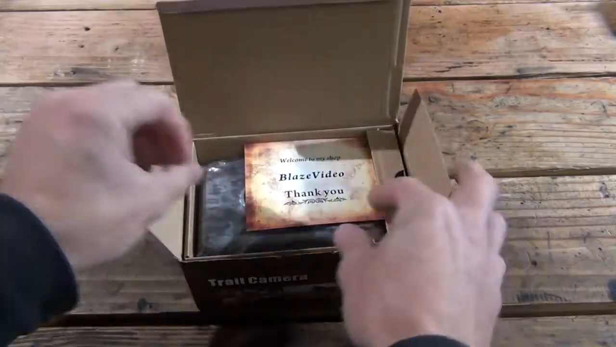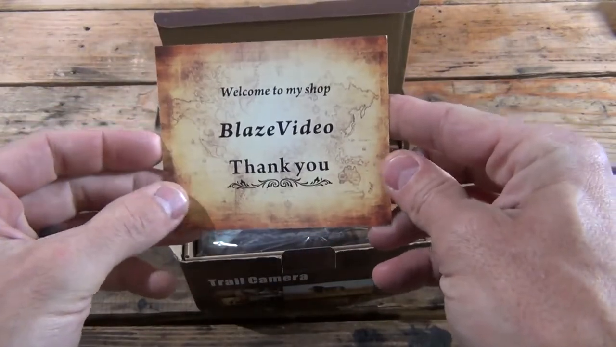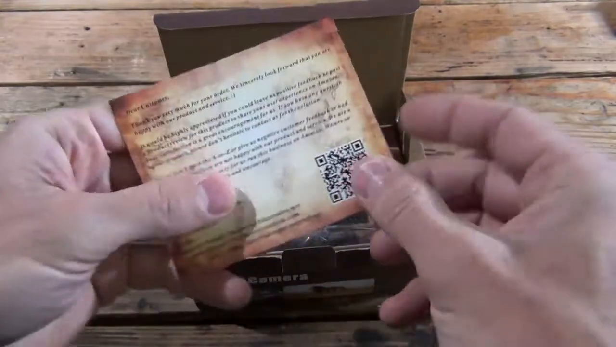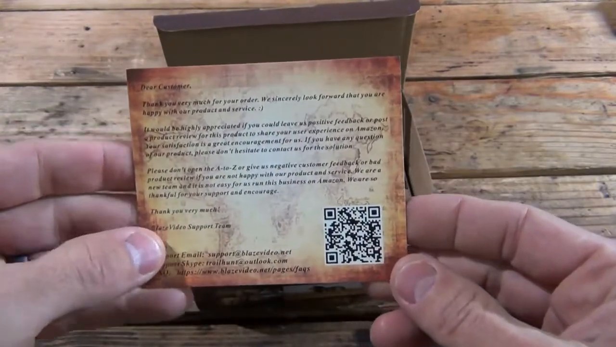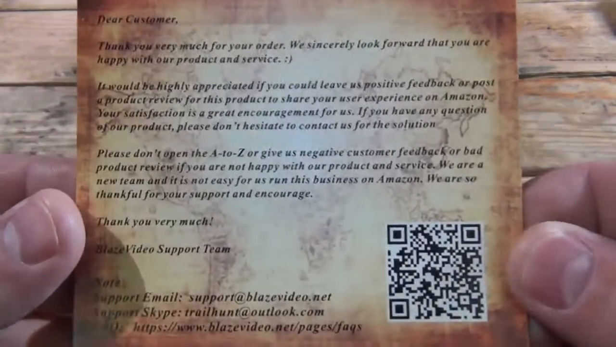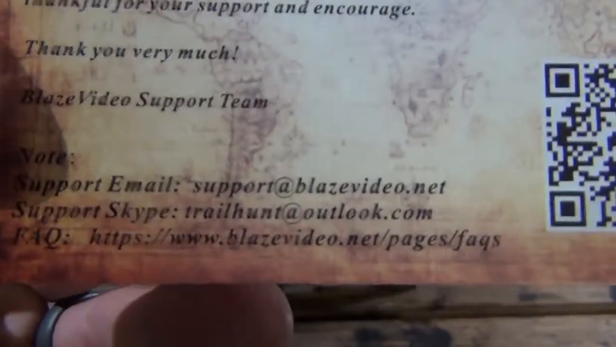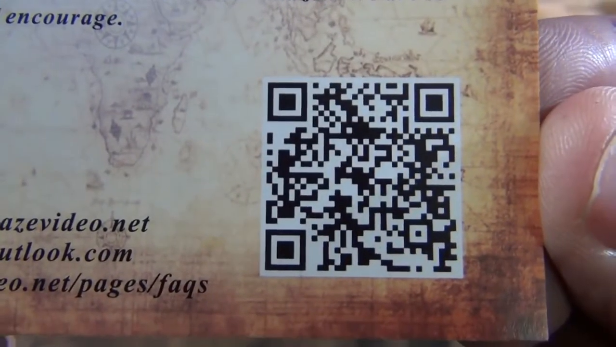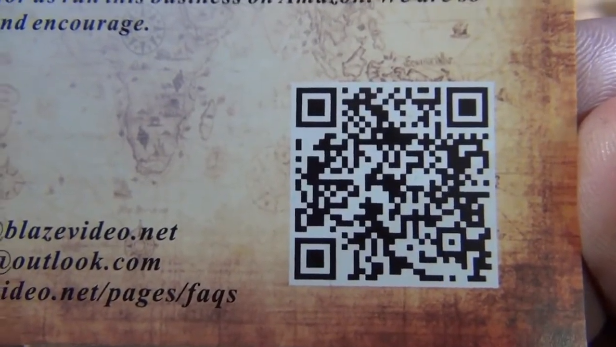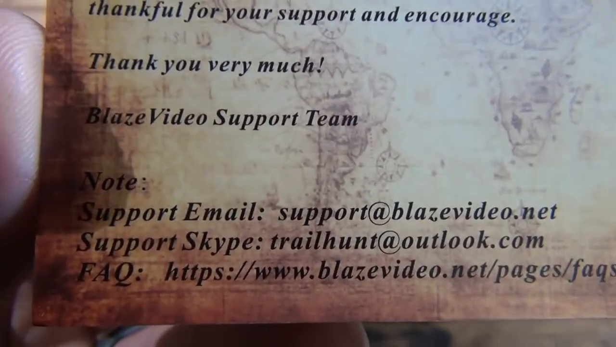And the first thing you see here is a nice little card. It says, "Welcome to my shop, BlazeVideo, thank you." And then it has a little note here, BlazeVideo support team, and it gives you some contact information for them, so feel free to pause if you'd wish for this information. Here's the barcode thing here, and there is their contact information.